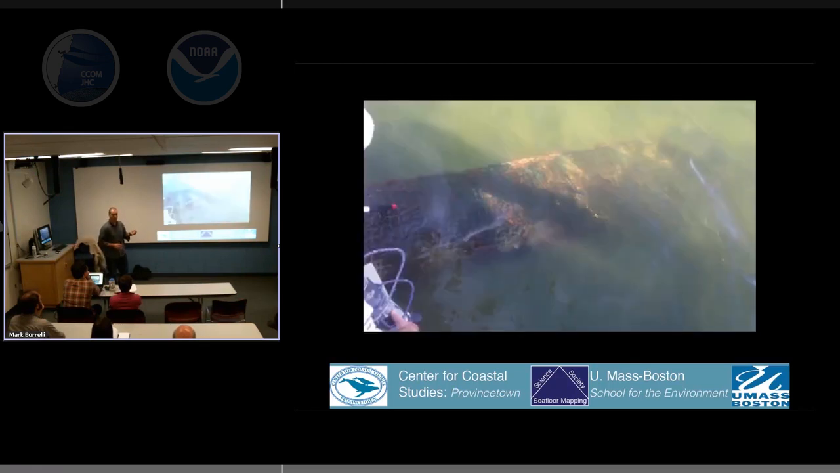It's chicken wire. So these things are there, and this one is dangerous because it's a hazard. We went at low tide, and we got this thing with a boat hook. It's in about 4 feet of water. So the harbor master wants to know about this stuff too. So not only is it near the eelgrass beds, but it's also a threat to navigation.